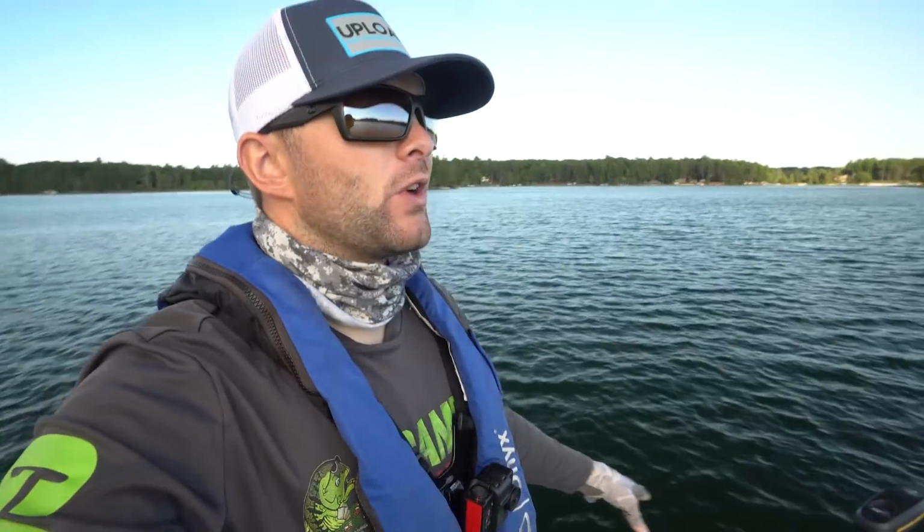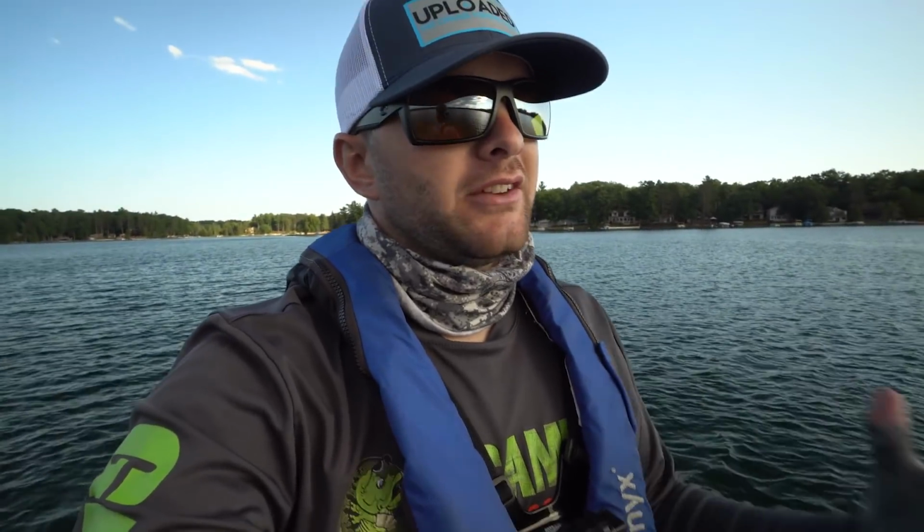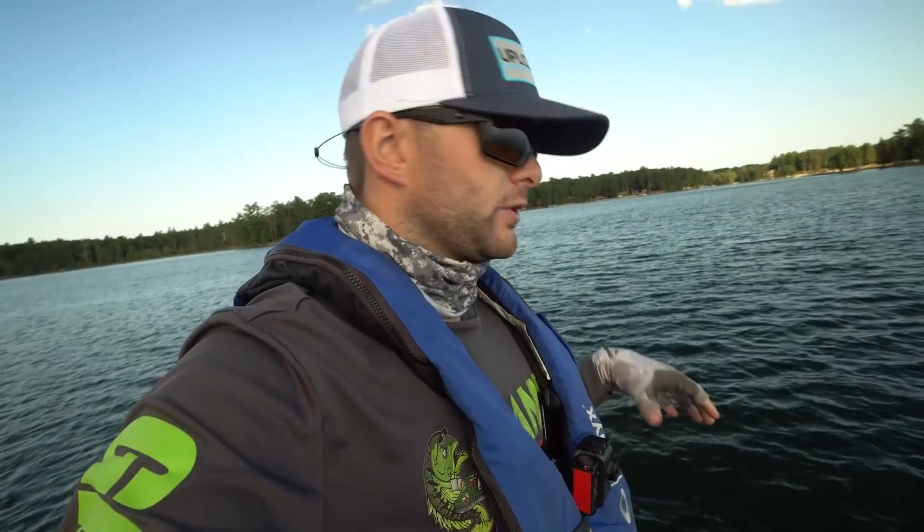I am getting to use my graph, getting to use Panoptix to catch them. What I'm doing is basically sitting out here in the middle of the lake, we're in 35 foot of water, and looking for these fish to rise. There's a ton of bait everywhere. So what you're looking for is for these fish to rise on the Panoptix, and then you flip your bait out there, you watch it go down, and you watch those fish swim over and get it.